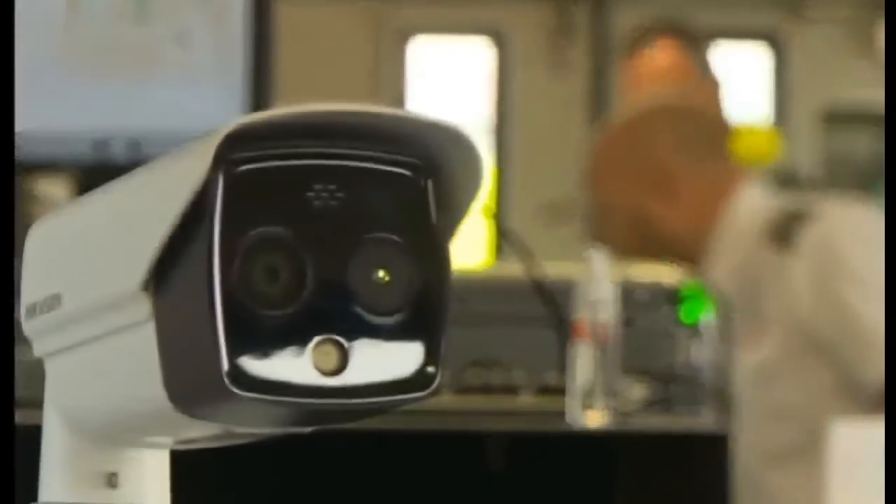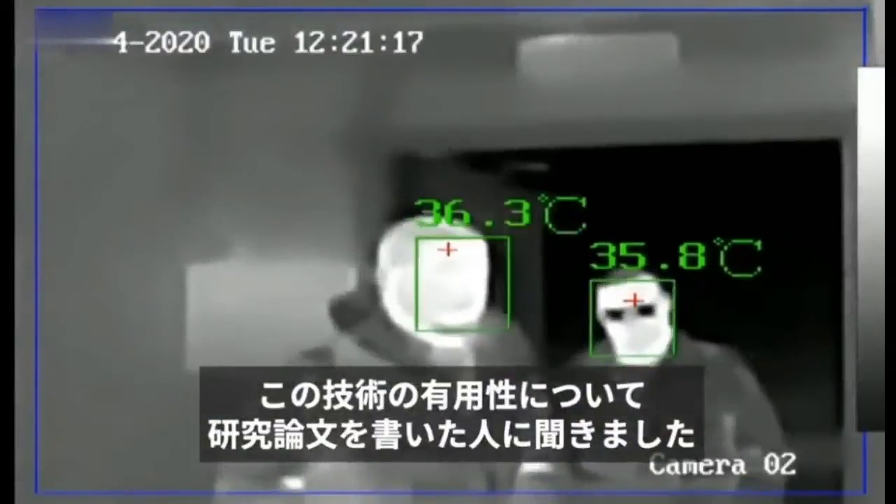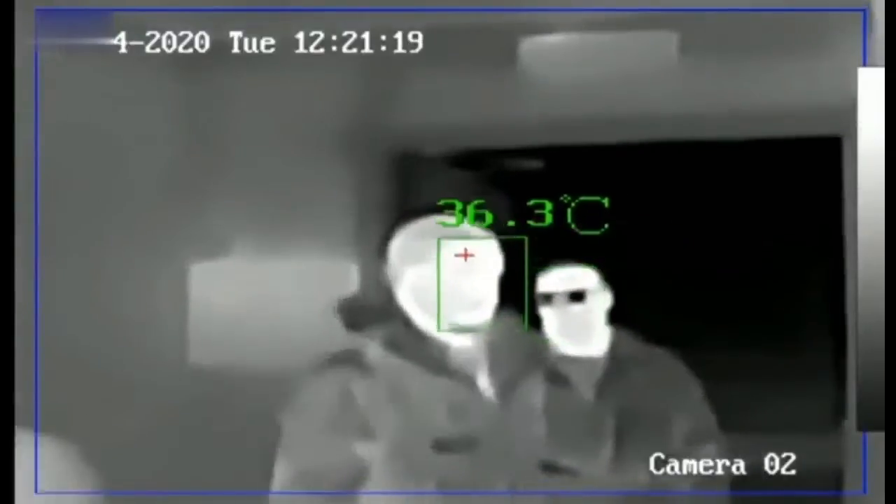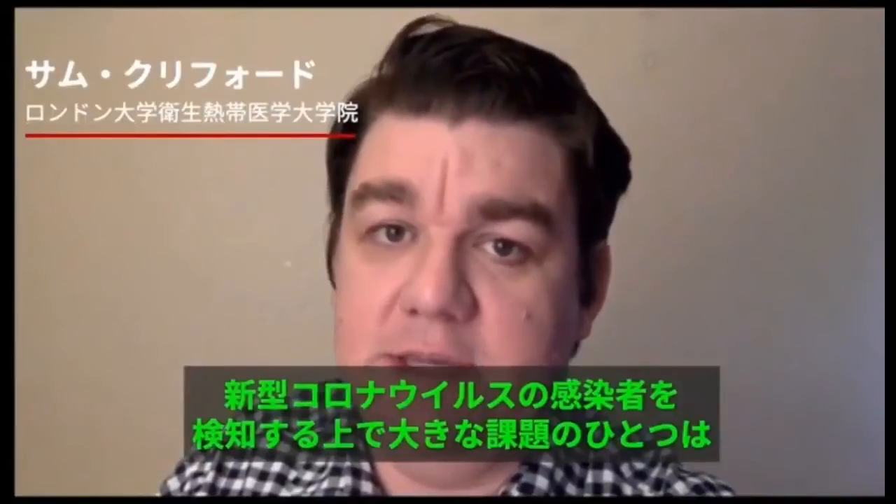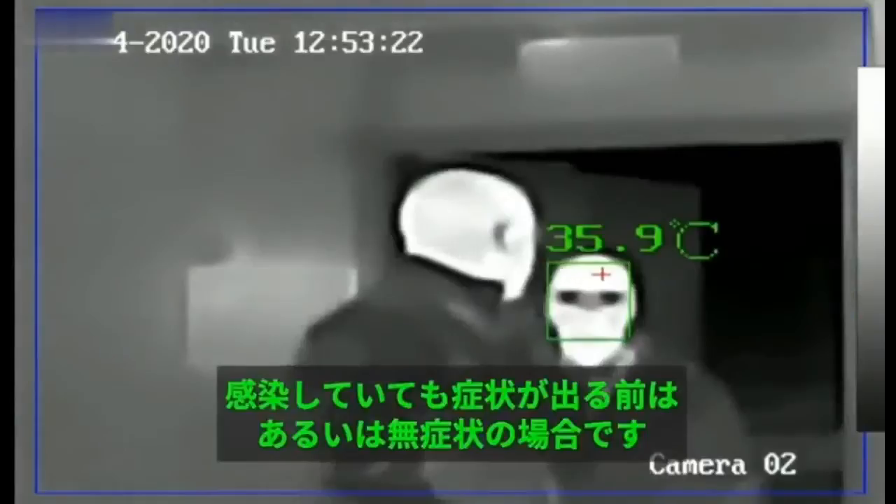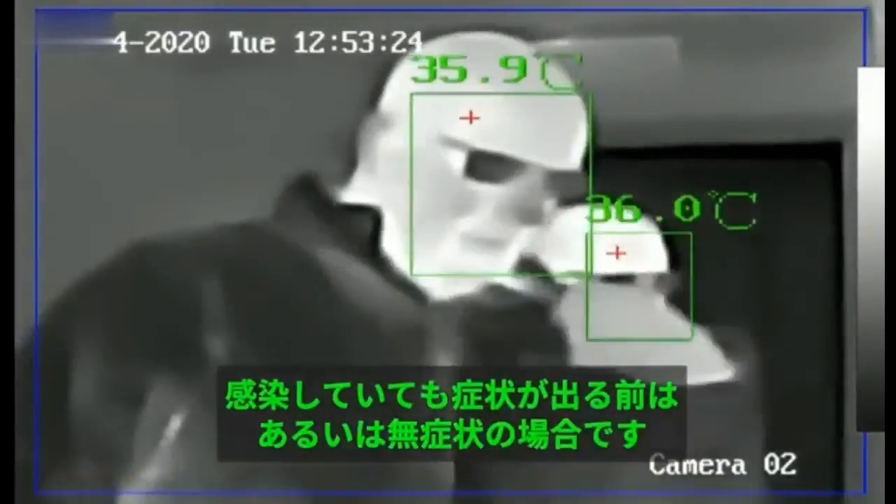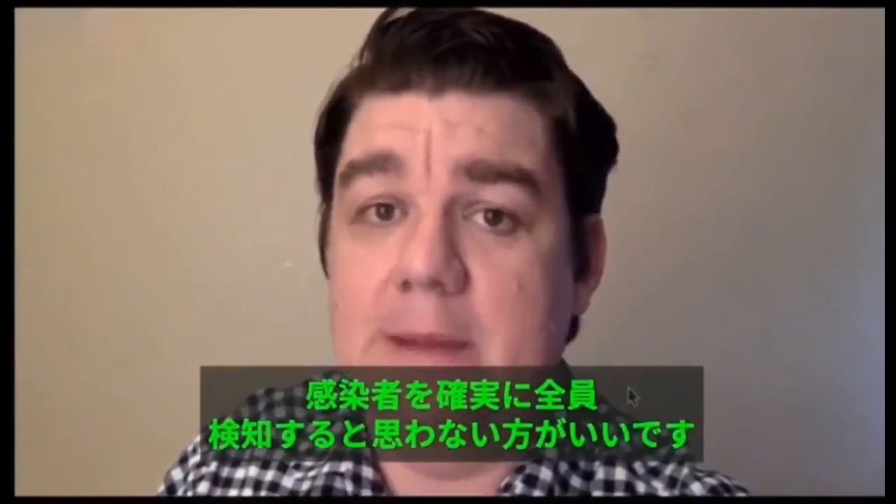We spoke to someone who's written an academic paper on how effective this type of technology is. One of the big challenges in using thermal scanners for detecting people with coronavirus is that prior to the onset of symptoms, so a pre-symptomatic infection, or in the absence of symptoms, an asymptomatic infection, you can't actually pick up a fever because they don't have one.